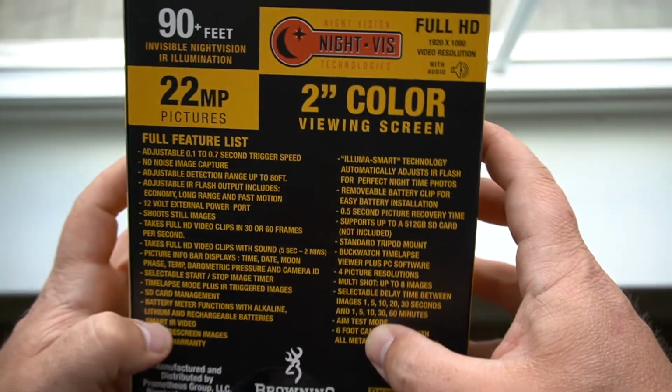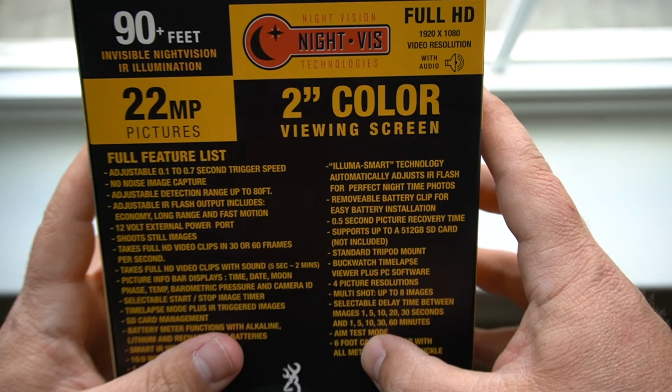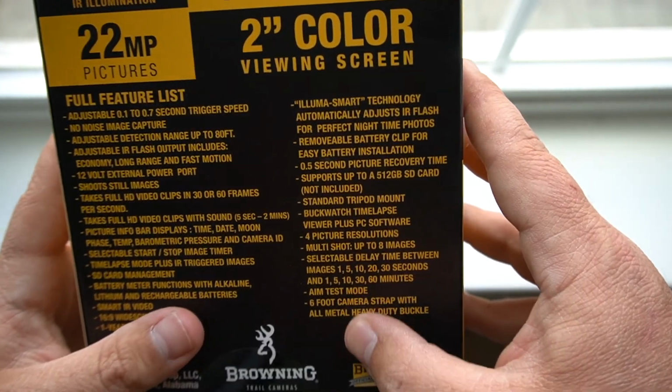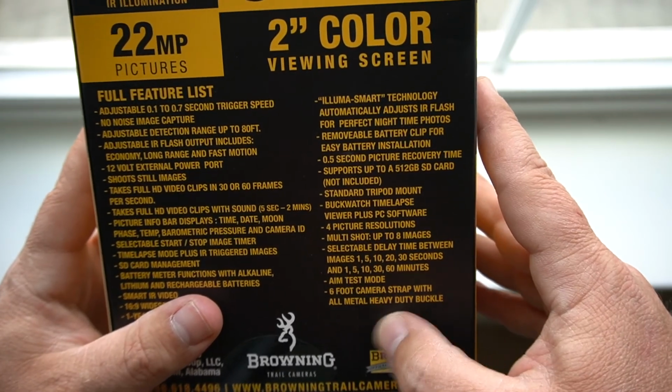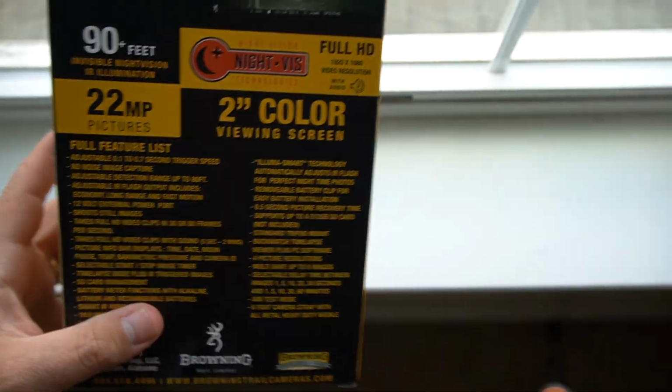Aim test mode, another awesome feature with that viewing screen that we're going to go over too. 6-foot camera strap with all metal heavy duty buckle. Alright, I know you guys can read the box and the website and stuff like that, but I'd just like to run through them real quick just to make sure we don't miss anything.